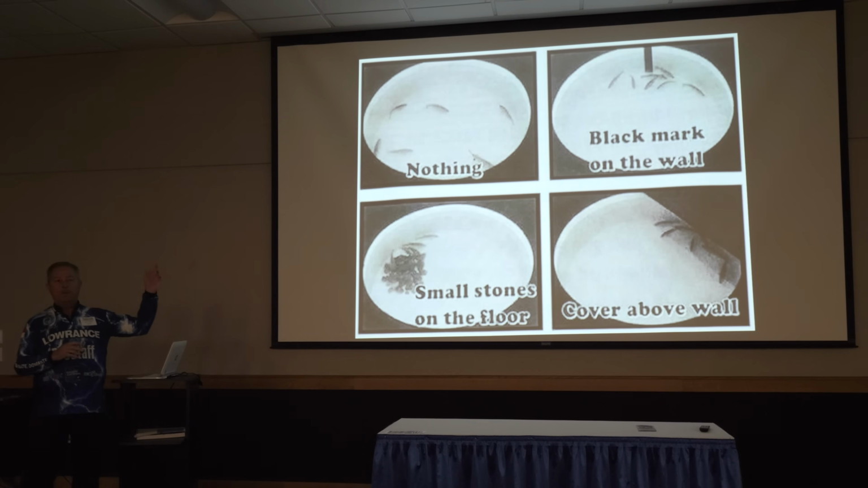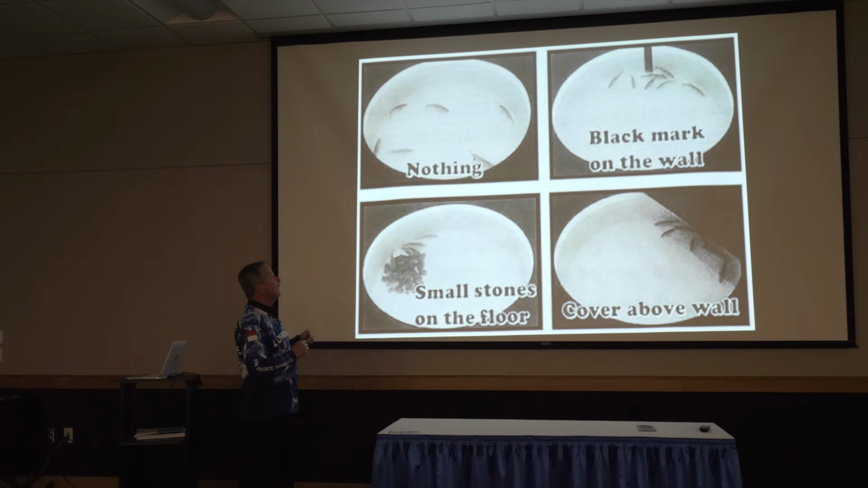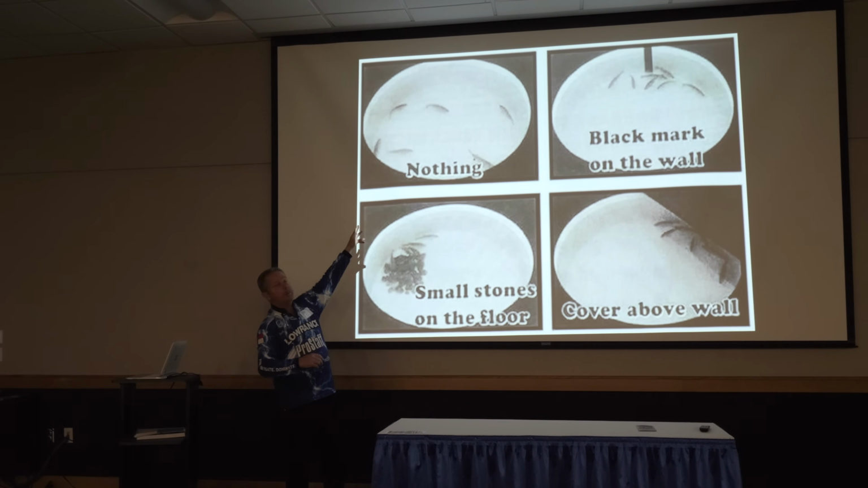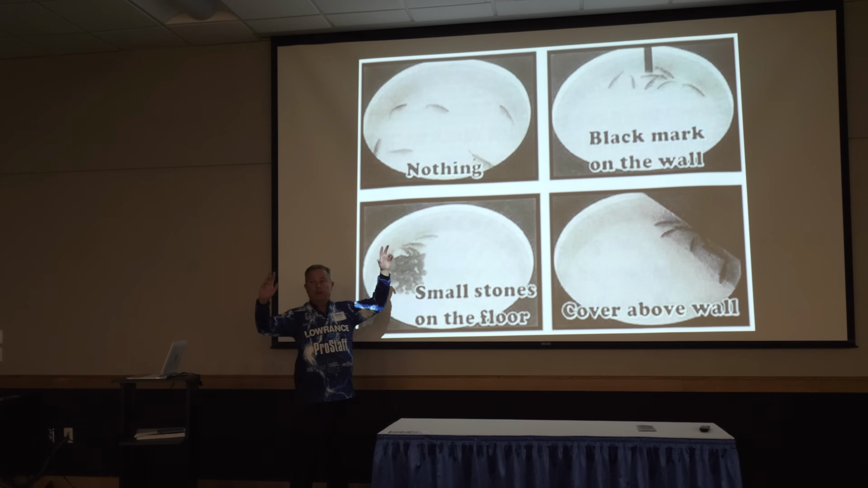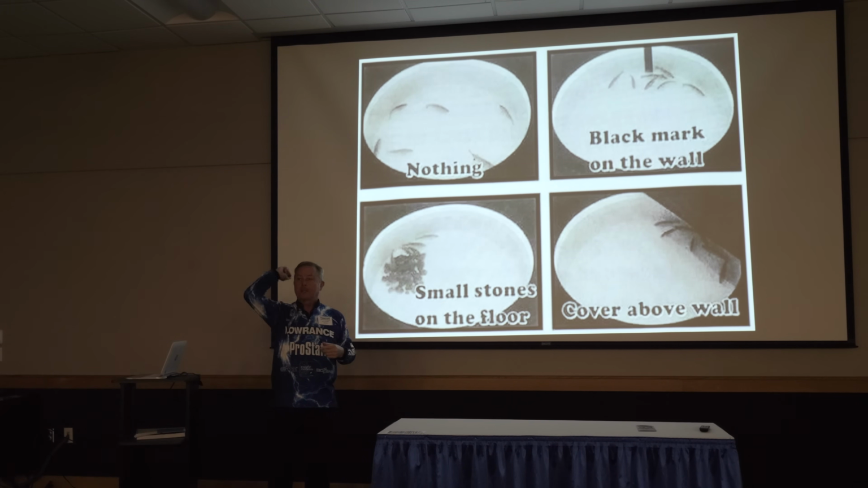Basically, this is one of the most important fishery studies that was ever done. A bunch of fishery scientists got together and they took a pool and they filled it with water and they put bass in it, and the bass wandered around just willy-nilly. Okay? But on the right-hand side, they come in a little bit later, and they didn't do anything except paint a black mark down the side.